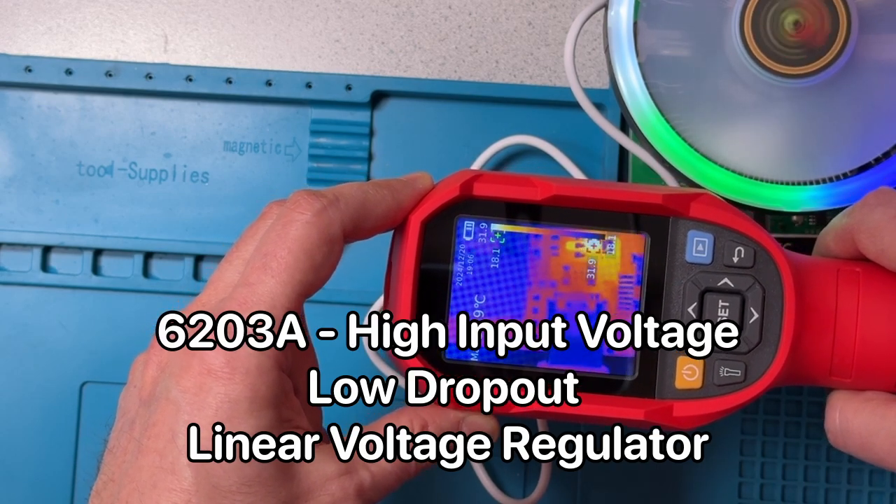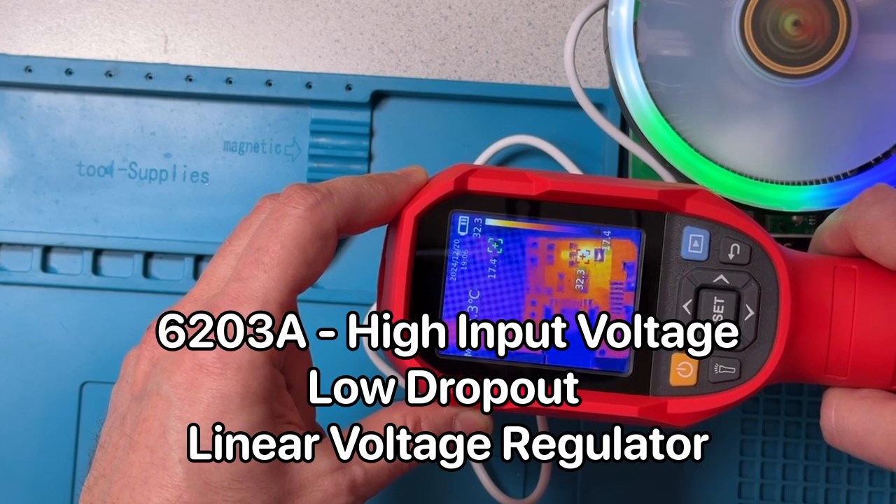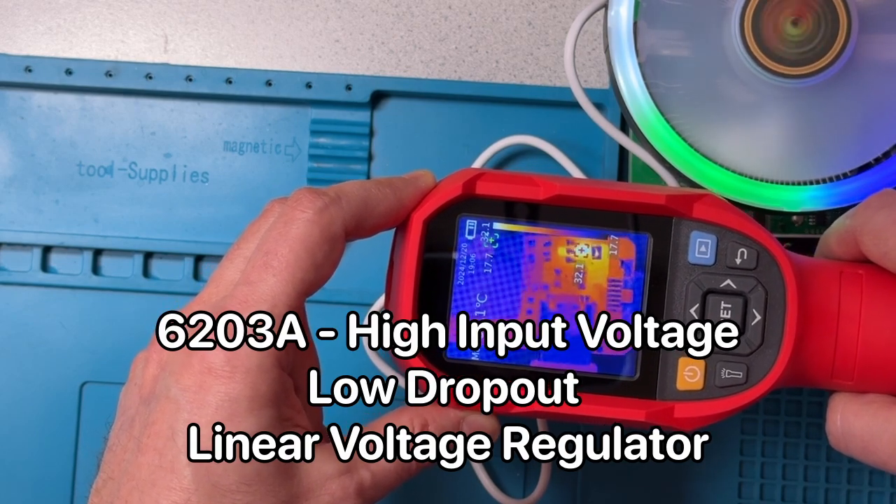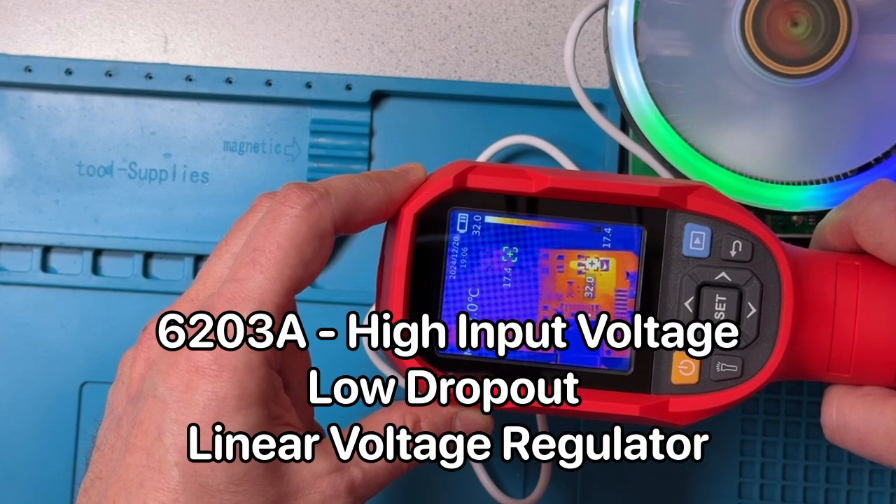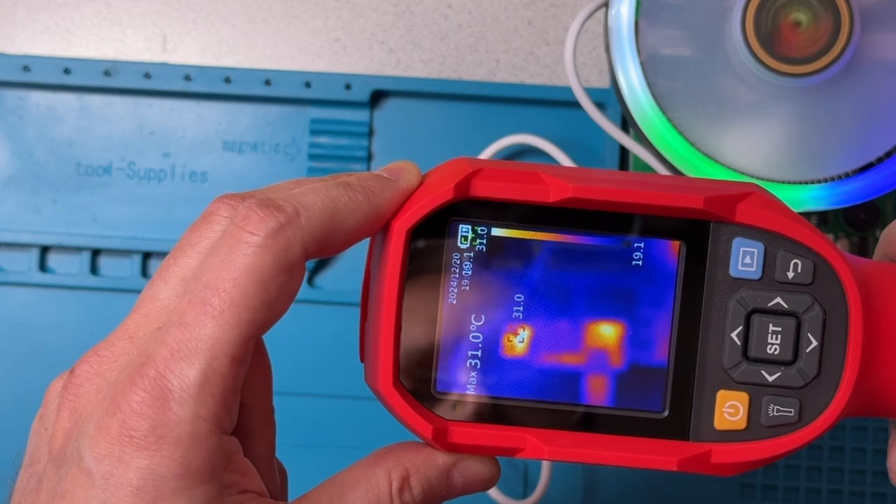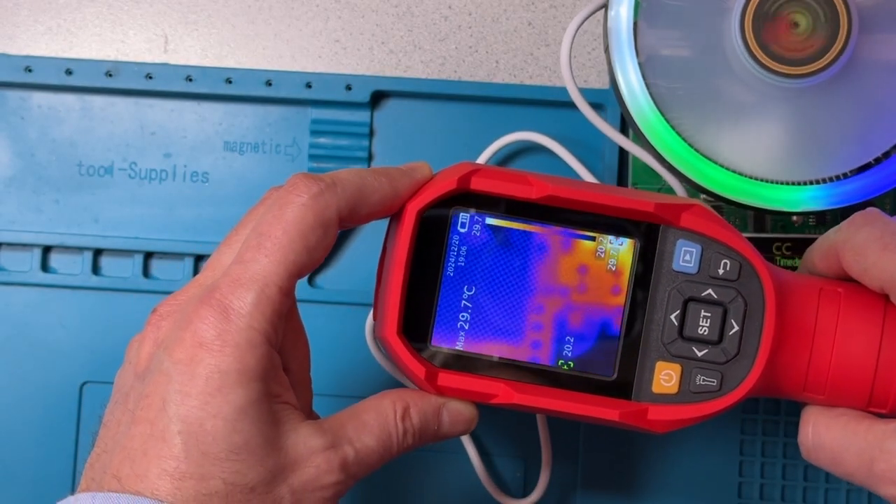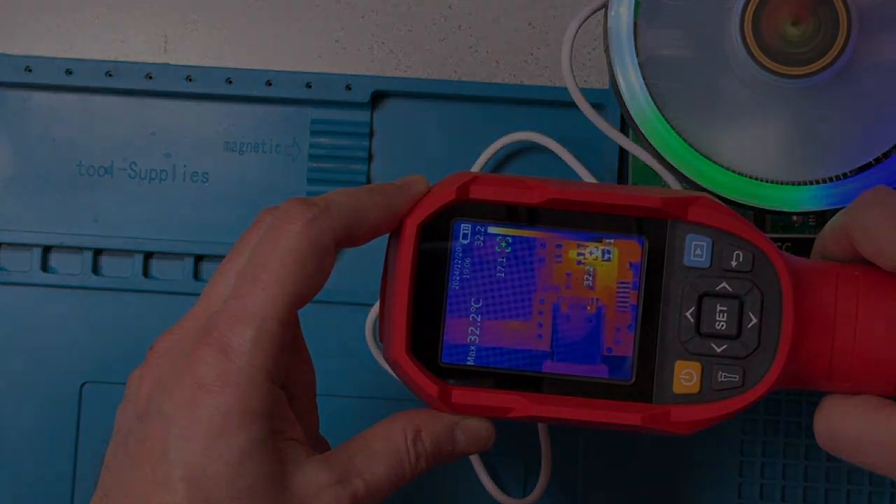The macro lens is currently about an inch above the surface of that little board. Now let's have a look at what happens when we take away the macro lens. So you can, like I said, you can see now we've got very good resolution. Although moving up, it gets blurry. Moving down, it also gets blurry. So there's a working range, if you will, for the macro lens.